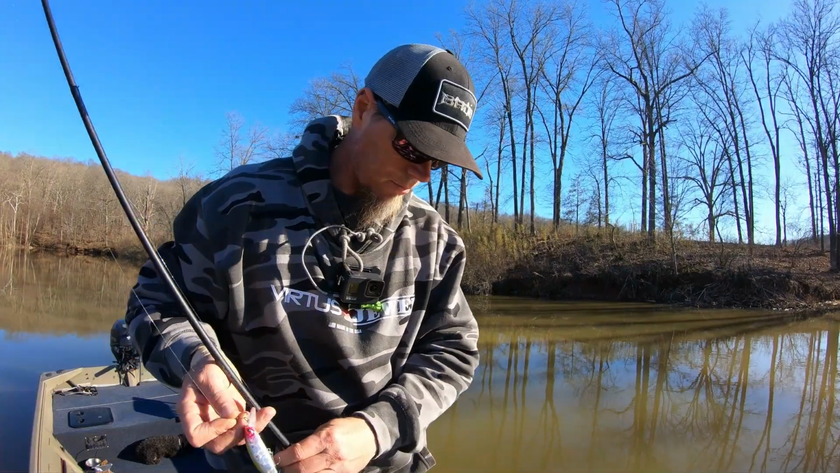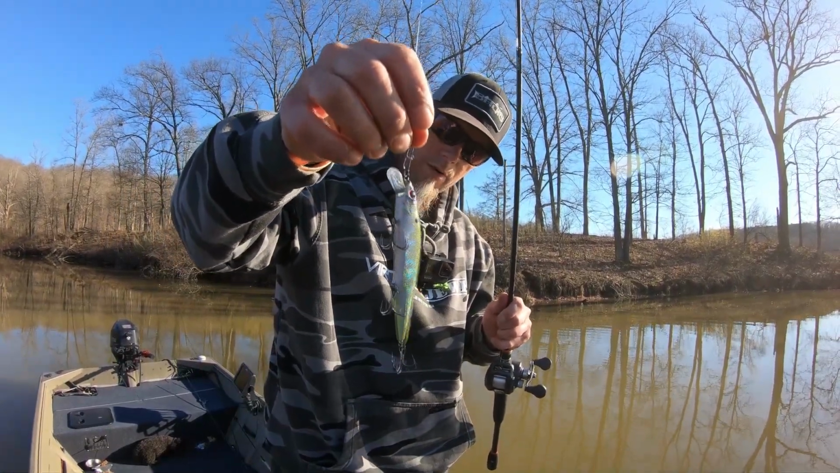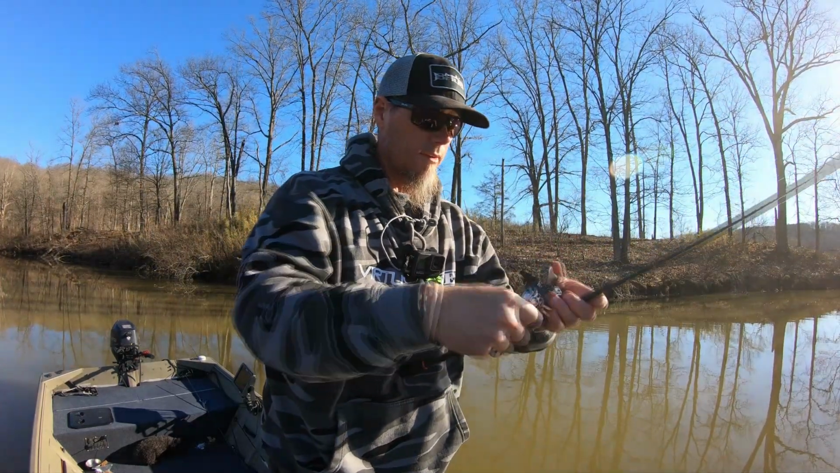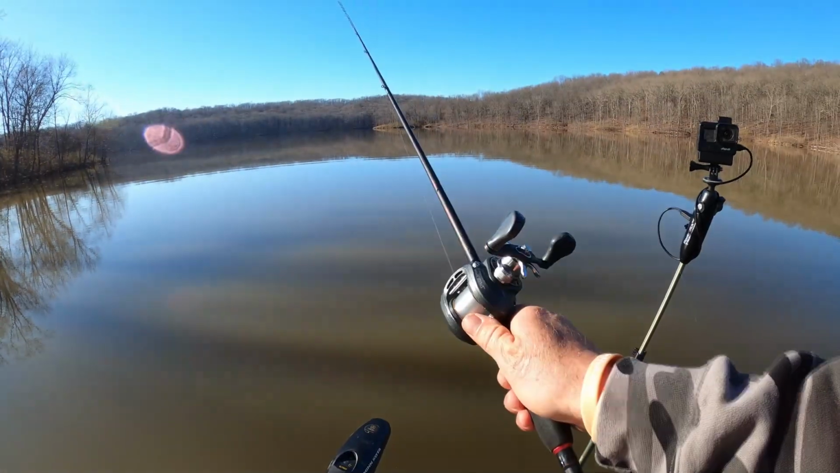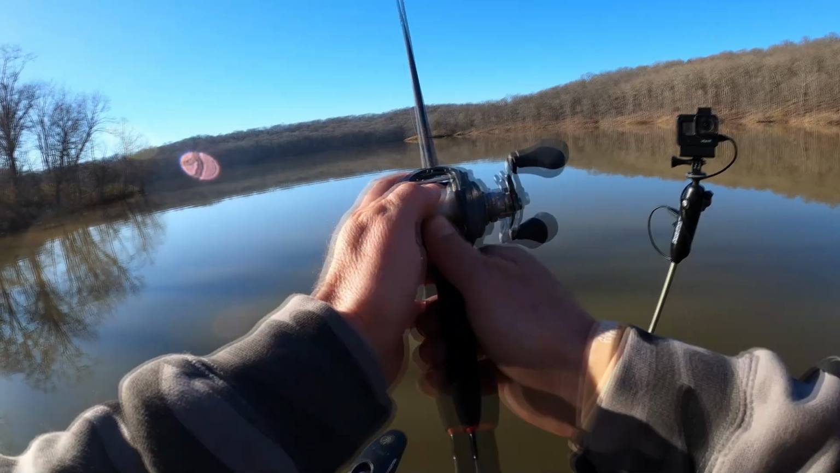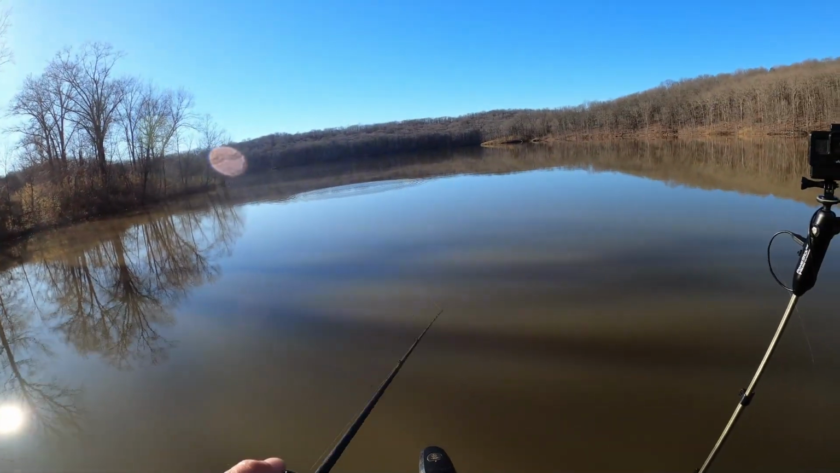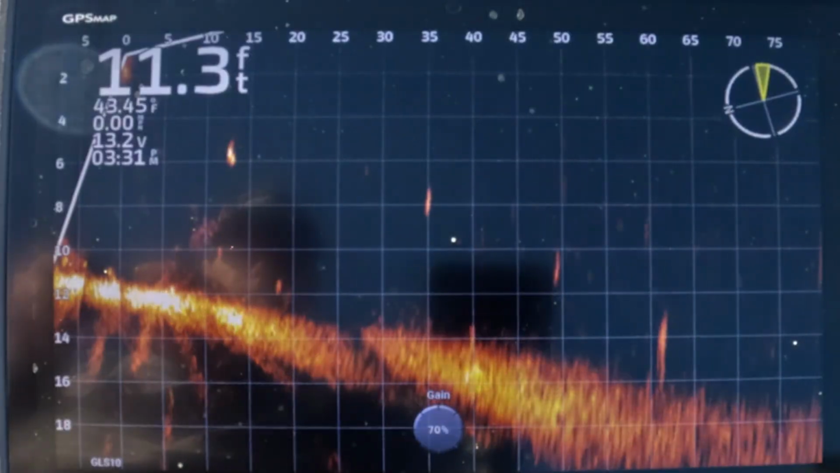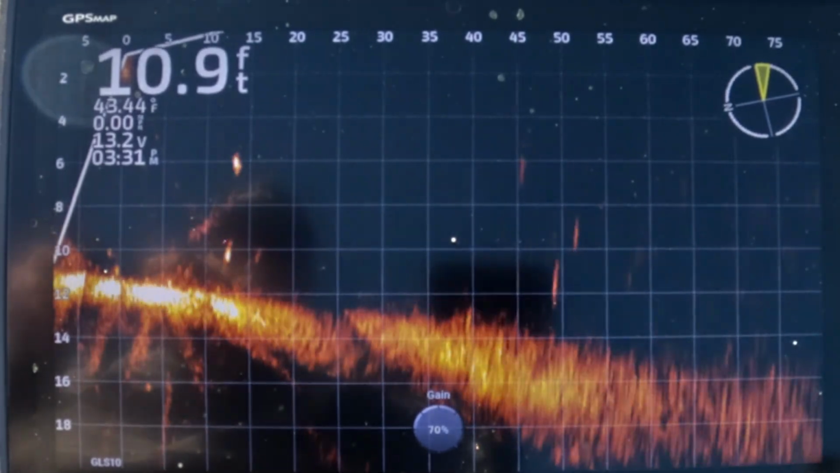All right, let's tie up another one. Let's try this Sense 106 Provoke jerkbait. I think it's supposed to get down there around 4 to 6, and this is on monofilament. Reel it a couple times and give it a little jerk. There it is.